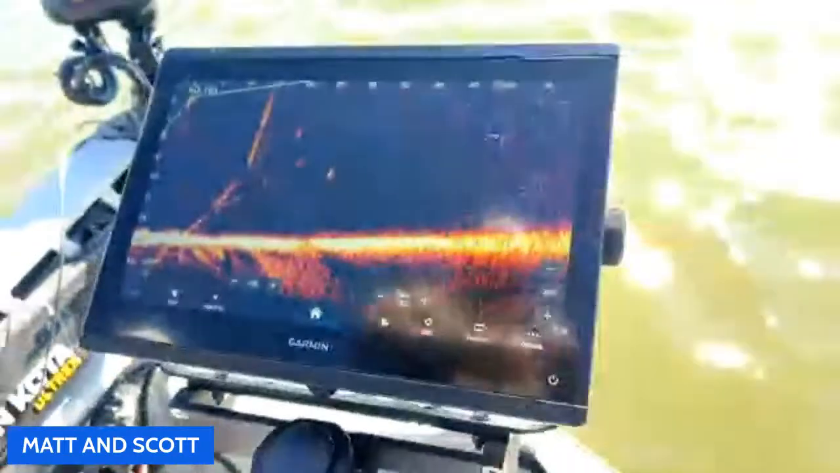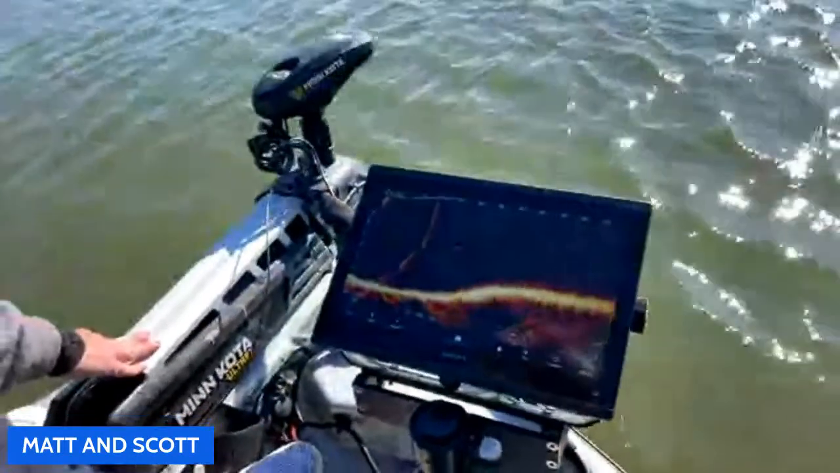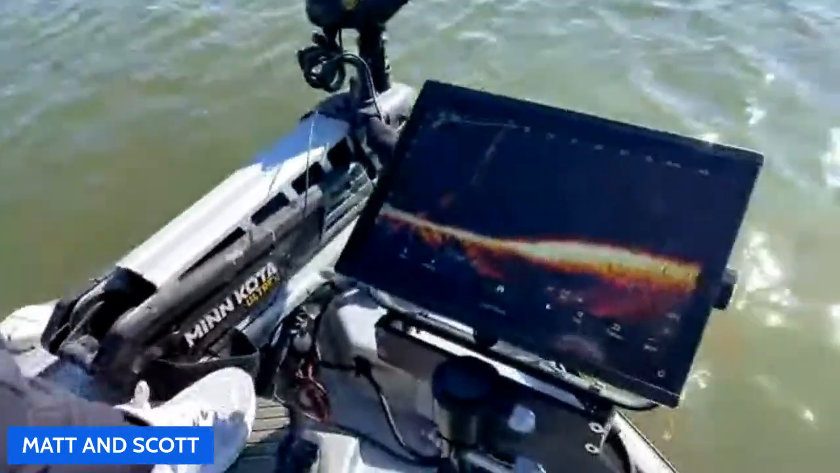He sees, is he gonna turn? Nope. No, that was cool though. We got a really good clear picture of him turning to watch your boat. You're about right on it.